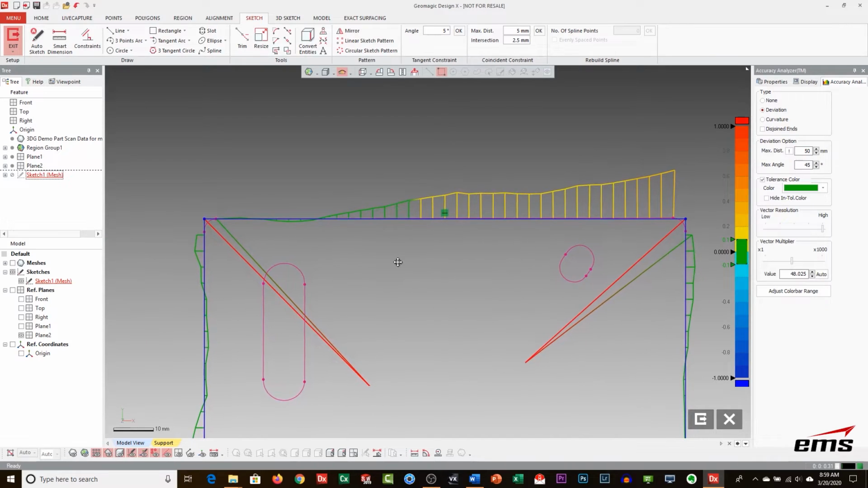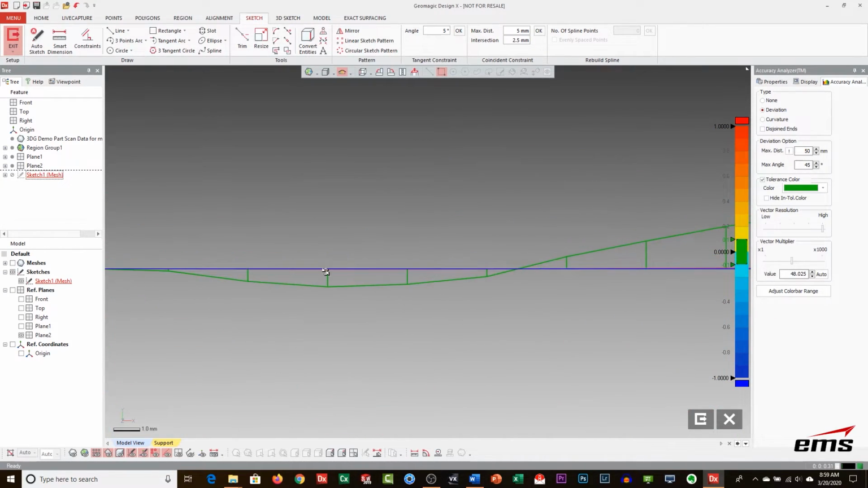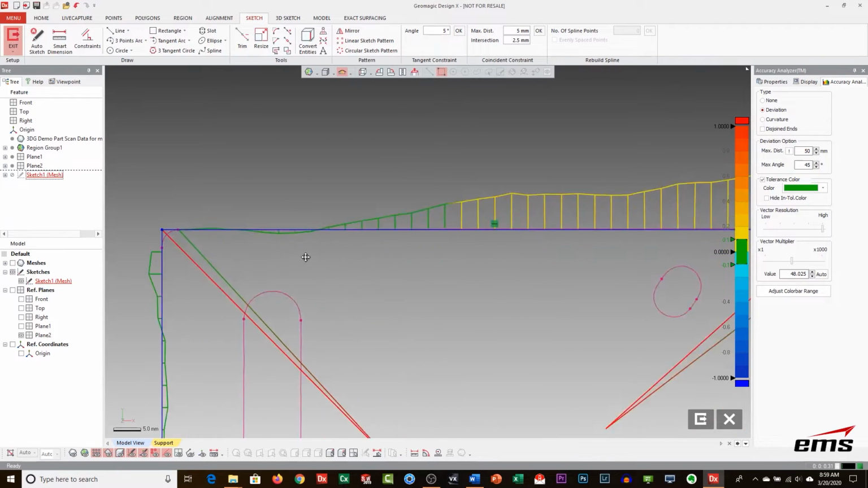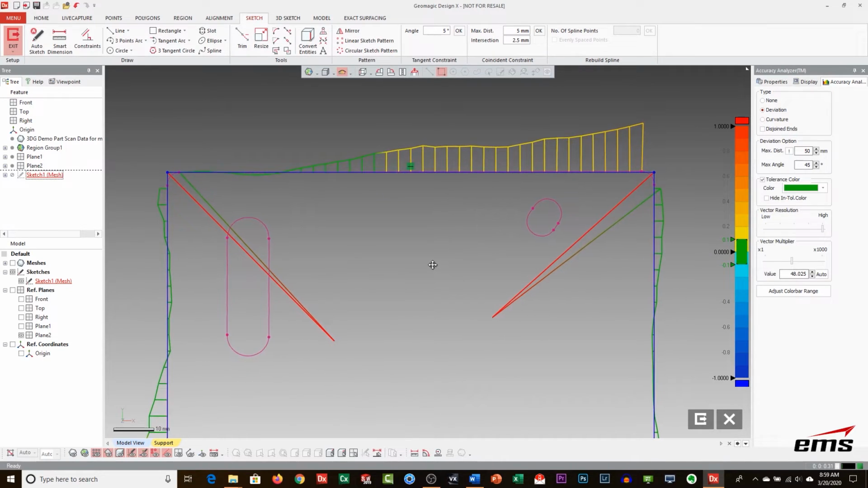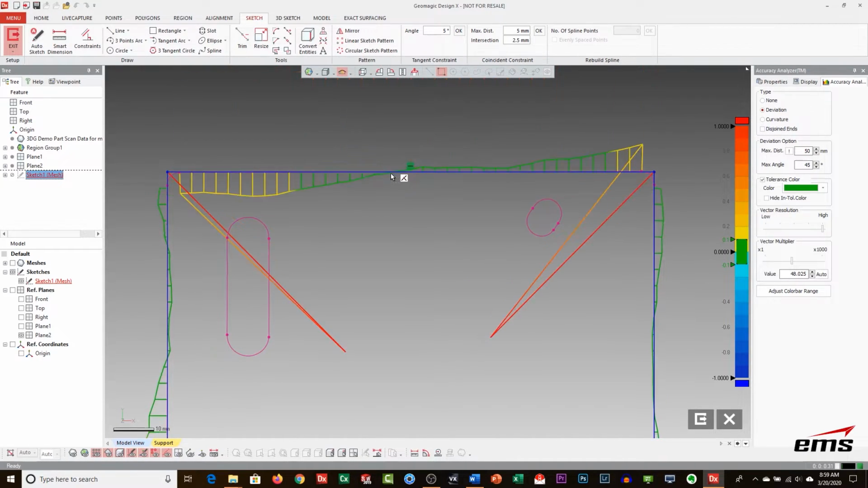So what's really neat, what does this tell me? This line down here, we're pretty good, right? You can see we're right on, but as we go over here, we can see this part is not straight. It's got a little bit of angle to it. And again, we're scanning an as-manufactured part. That's very typical. But one thing I can do is I can move this